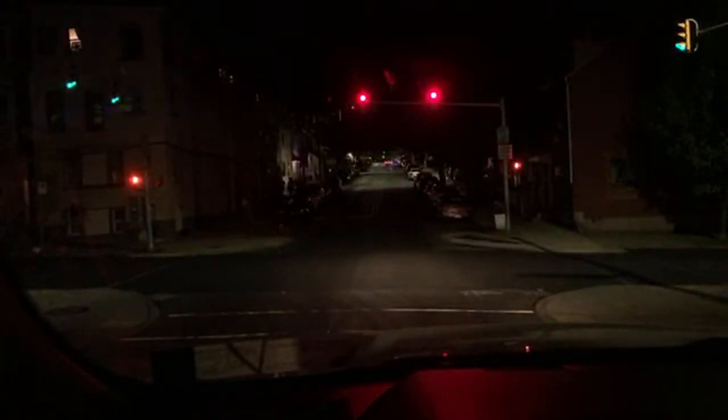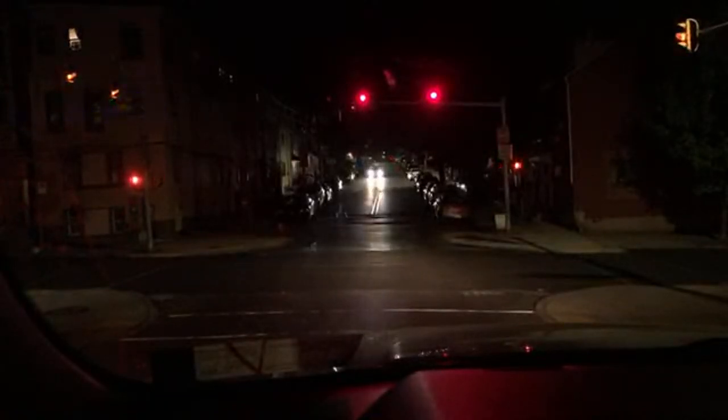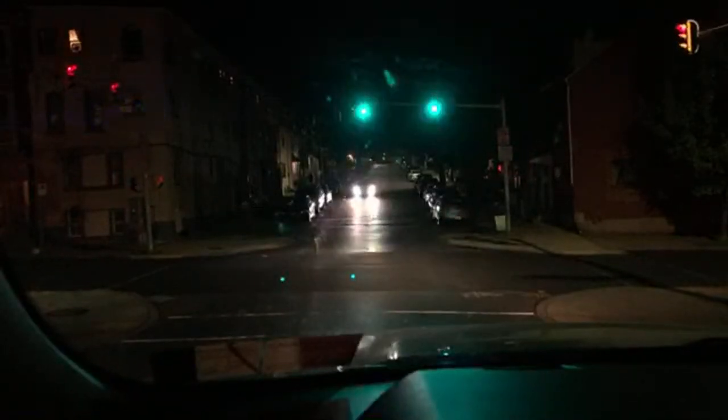Gorgeous night. Oh, let me make sure I'm scanning. Still scanning. Radios are so damn quiet. I don't want to run over the cat. I thought that was a cat. Maybe it's already dead. I don't know what that was. Cats love to play chicken with me. Fuck these cats.